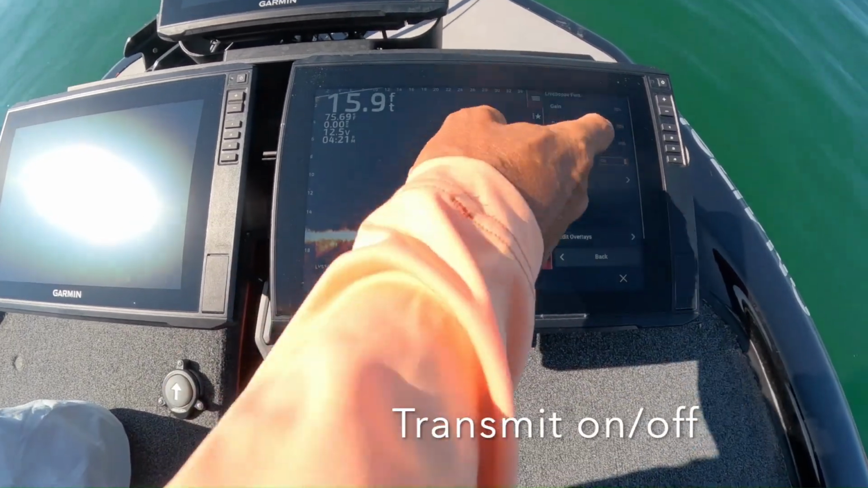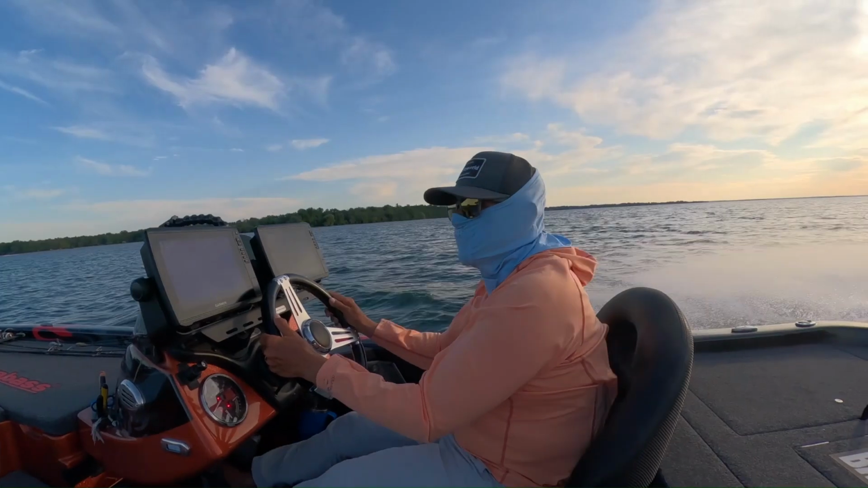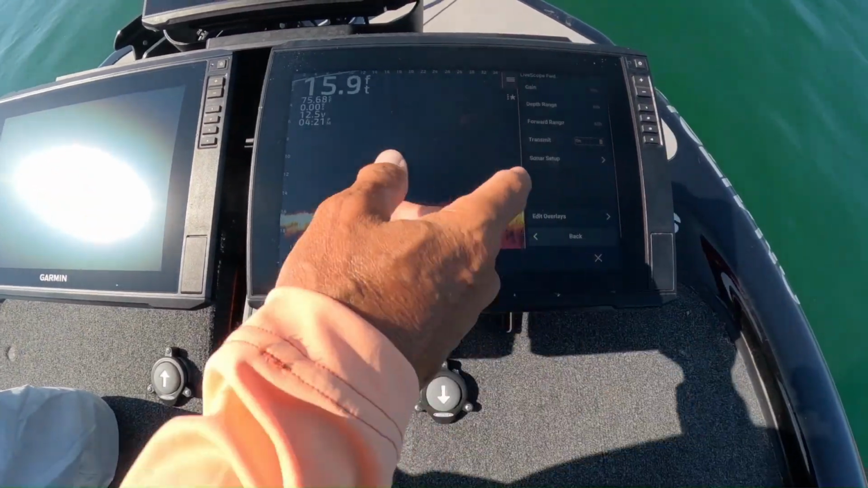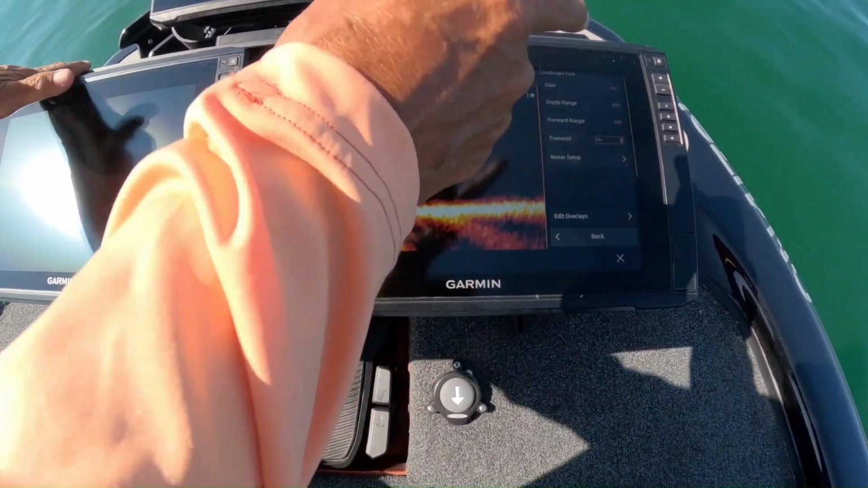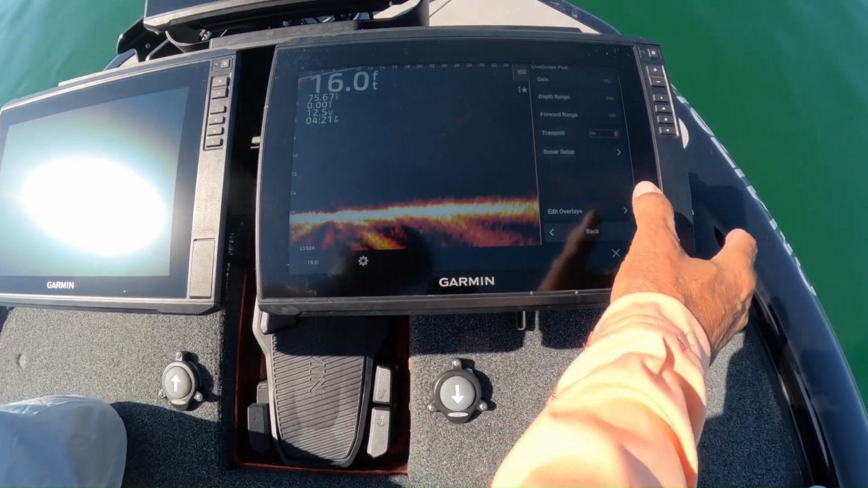Transmit on and off. Now, transmit's an interesting thing. If I'm driving a lot and I'm not looking at this a lot, I'll shut that off. That saves the battery to your black box. You can't turn off the screen. The black box will still run. So make sure that transmit is off when you're not using it and on when you are.